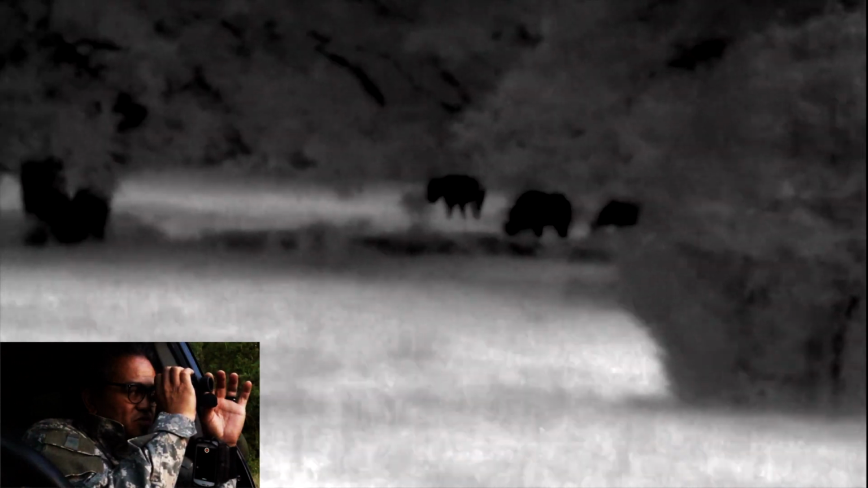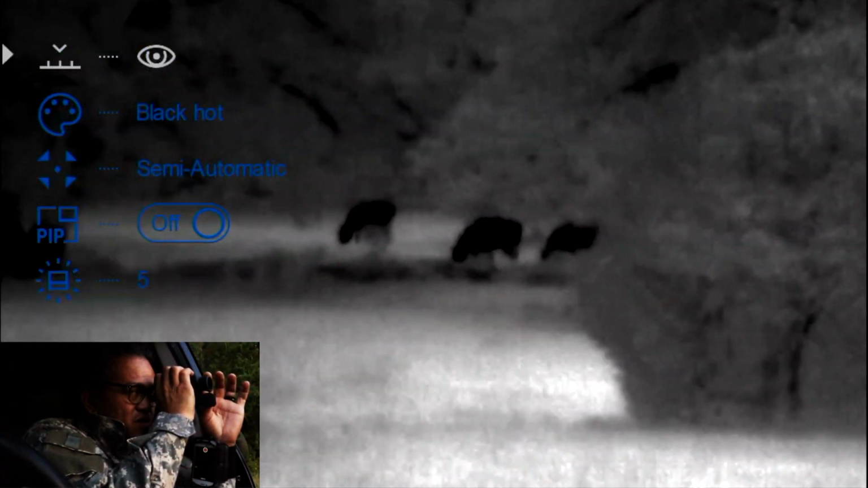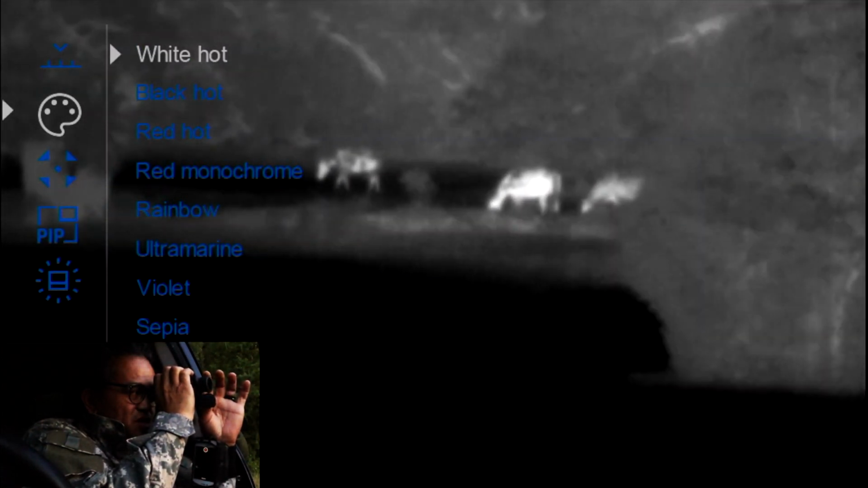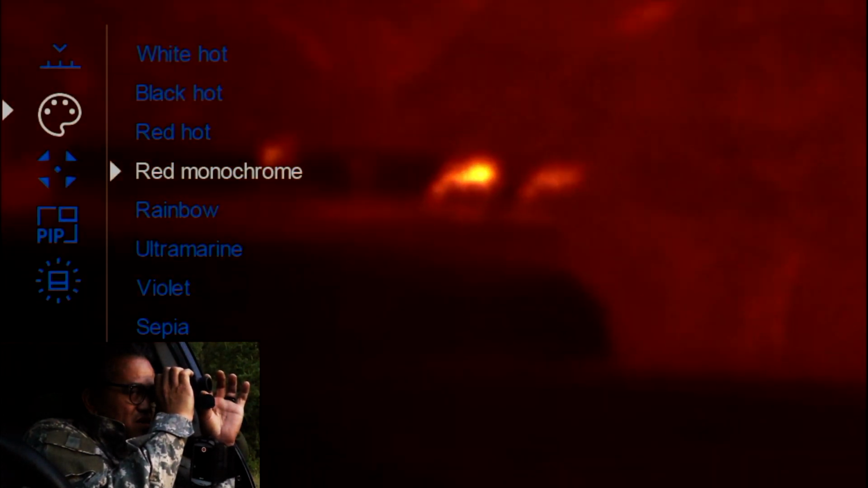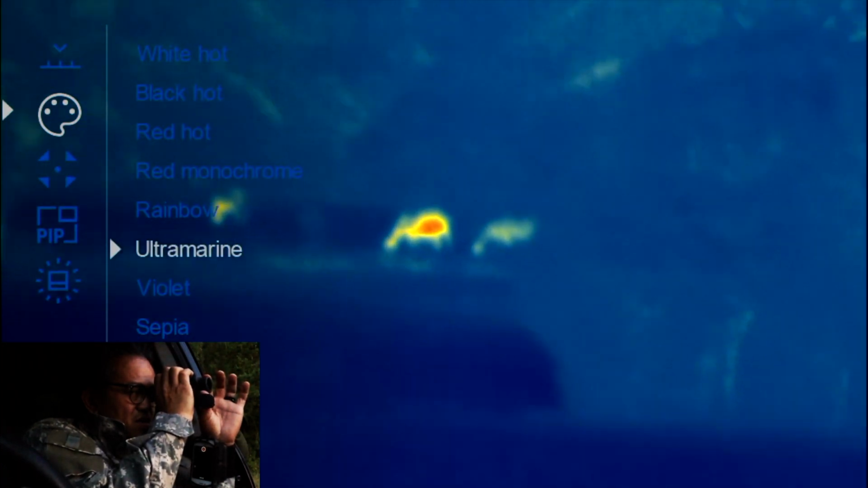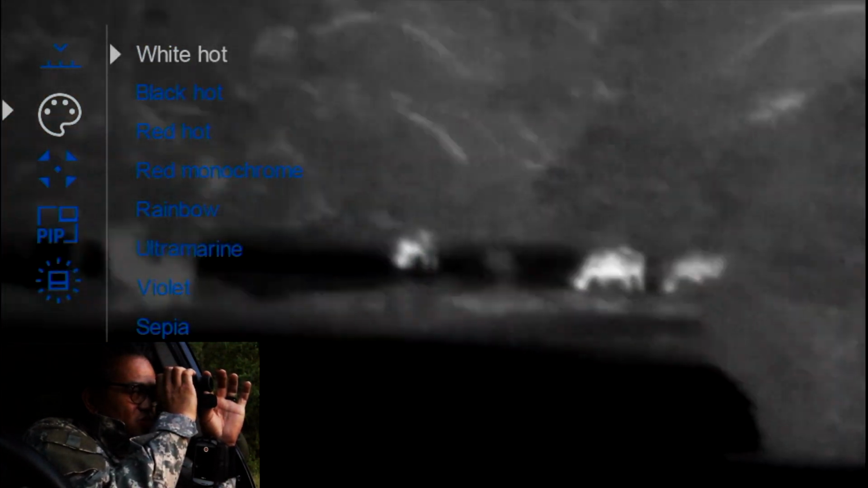All right, let me zoom in a little bit. Times zoom. Let me go through some of the palettes here. Let's go to, oh, white hot looks really good. Check that out. And red hot. Yeah, I might have to keep it on white hot. I kind of like that.